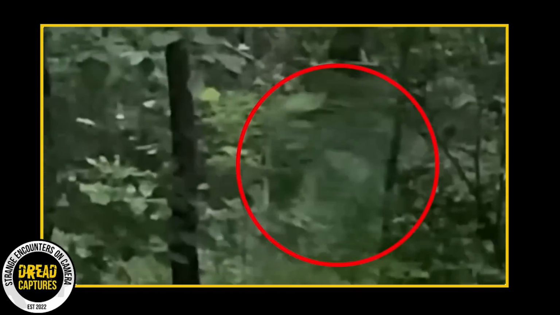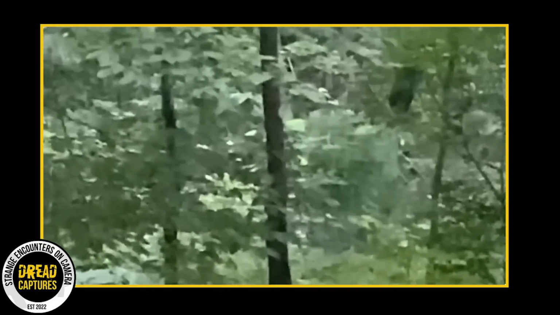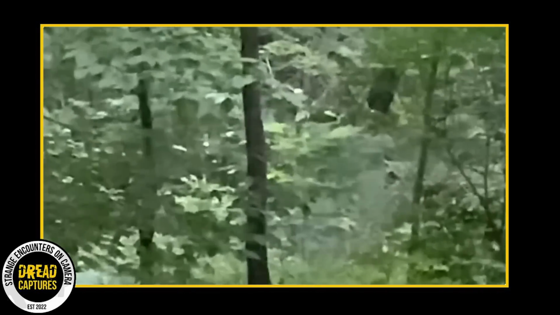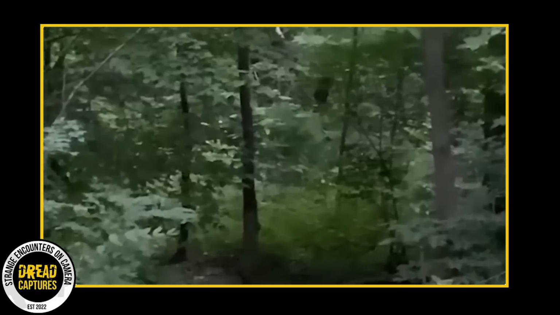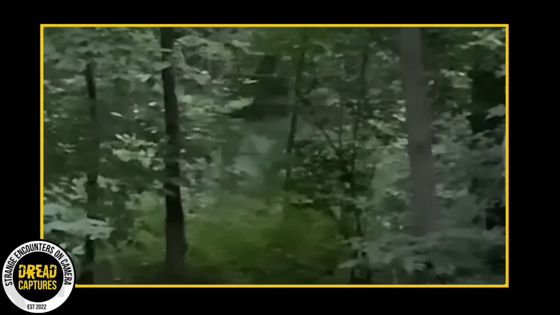However, eyewitness reports describe these beings as typically standing between 5 to 7 feet tall, often found in woodland areas, and occasionally seen perched high in trees. They are said to exhibit exceptional agility, moving swiftly across both land and water. These entities are known for their ability to seamlessly blend into their surroundings.